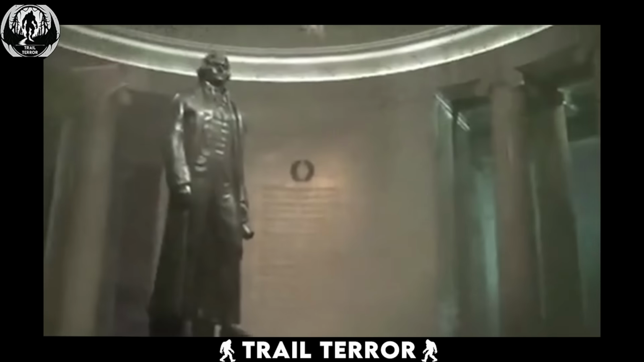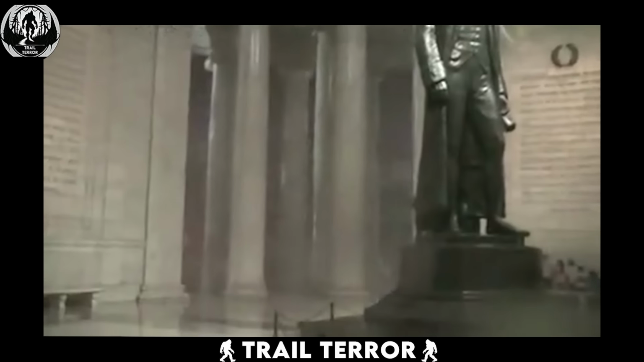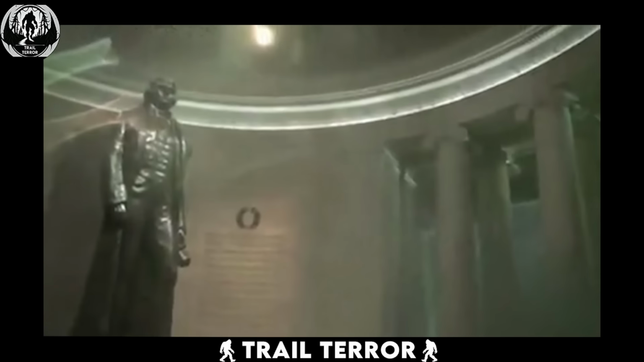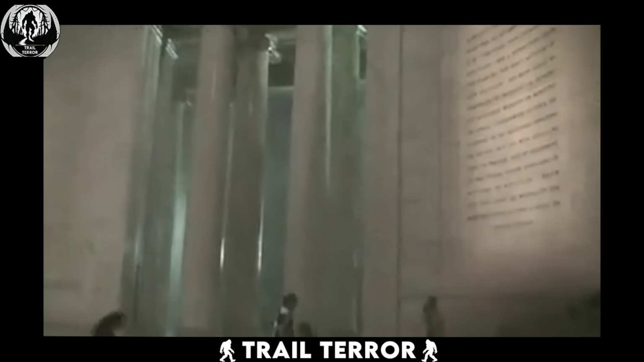People are trapped inside, and outside, the rain is falling in sheets, like it's pouring from a broken sky. The whole scene looks otherworldly. These storms are incredibly destructive, especially to wooden structures. Luckily, the people in this video were safe inside a sturdy building. But even without the damage, the sheer power and noise of that storm are enough to give anyone nightmares. It sounds like the sky is tearing apart, and the terrified people inside tell the whole story.